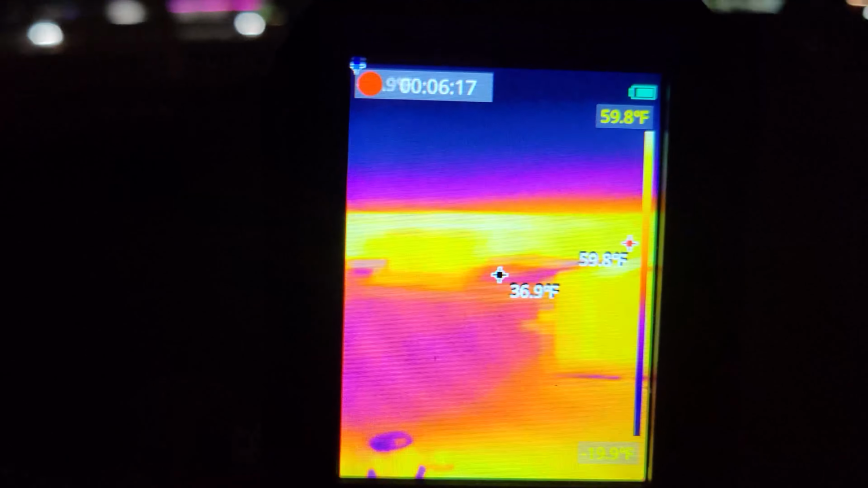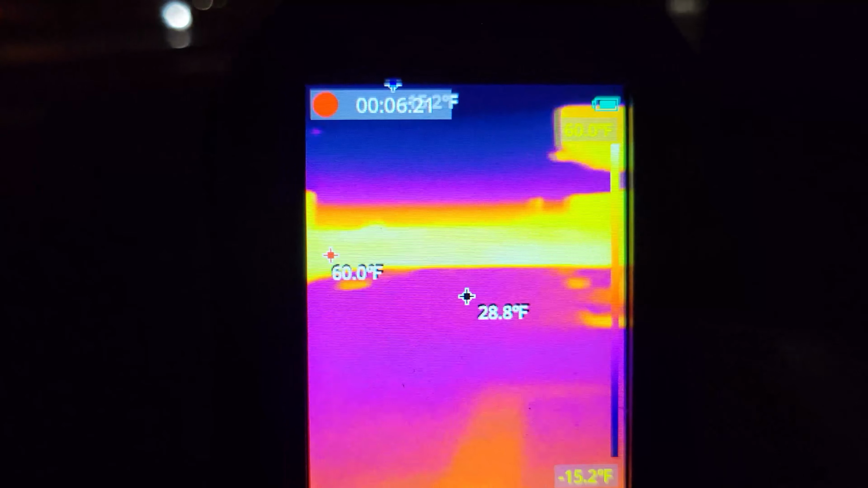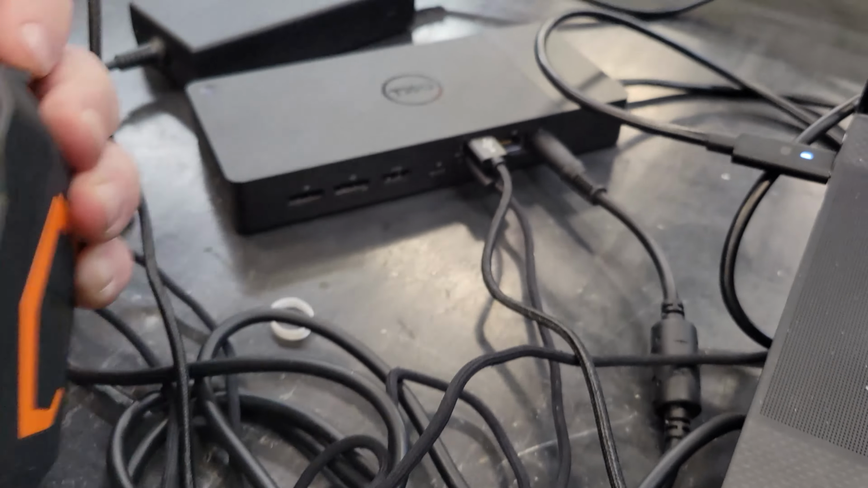Very nice. If we come outside, it is pretty dark. With this guy, you can see everything. Very cool.